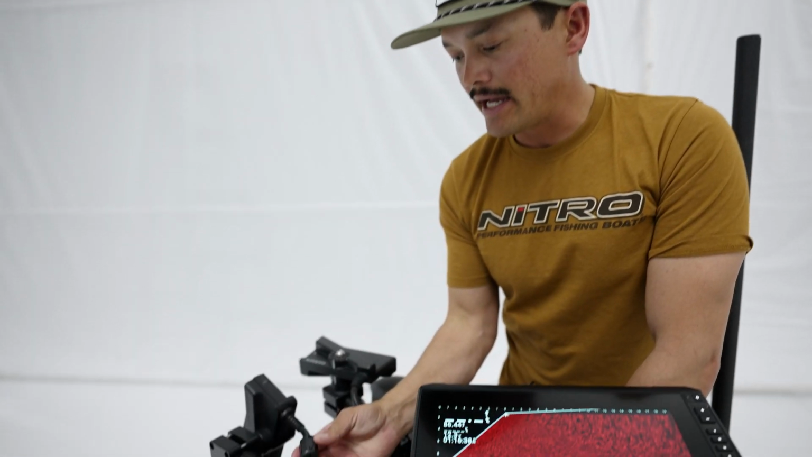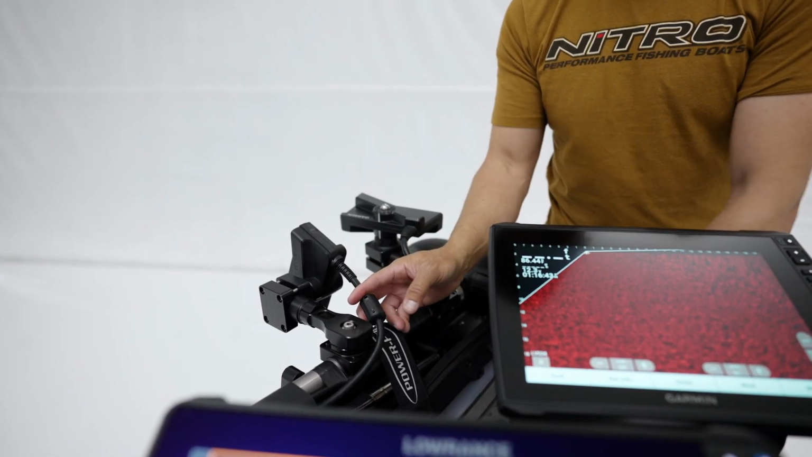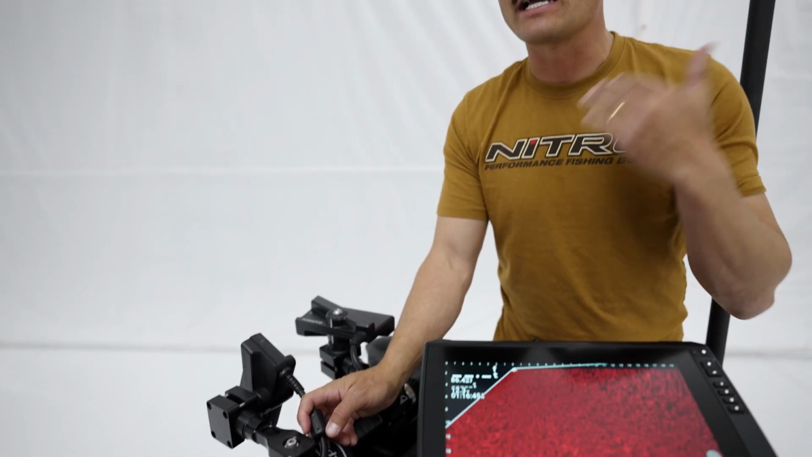Using these supplied interference blockers here, essentially it's just a magnet that helps cut down on the interference when you have all this transducer activity. It really allows me to see a very crisp image, and that is very key when we're up there fishing the Great Lakes for smallmouth a lot of times.